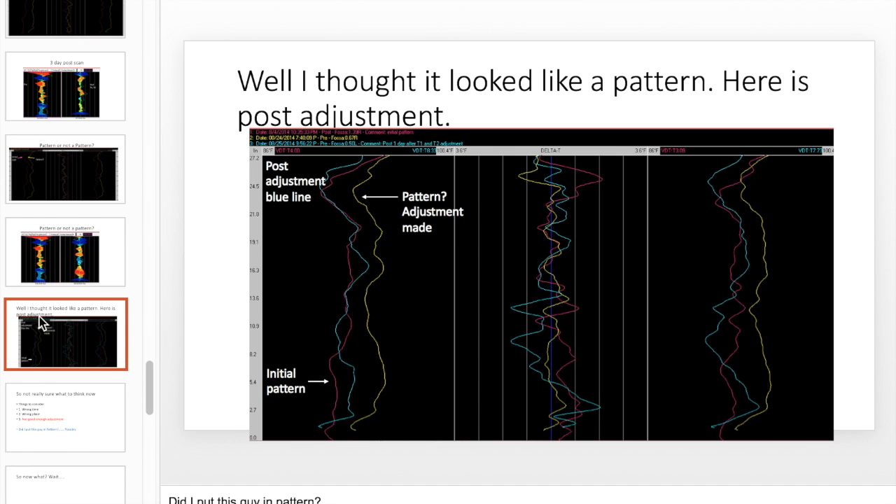I thought that this yellow line was patterned, so I adjusted, and then the post adjustment was the blue line. And then I'm like, all right, maybe that wasn't a pattern to begin with, because if you look at this pink line, I was thinking that was the initial.